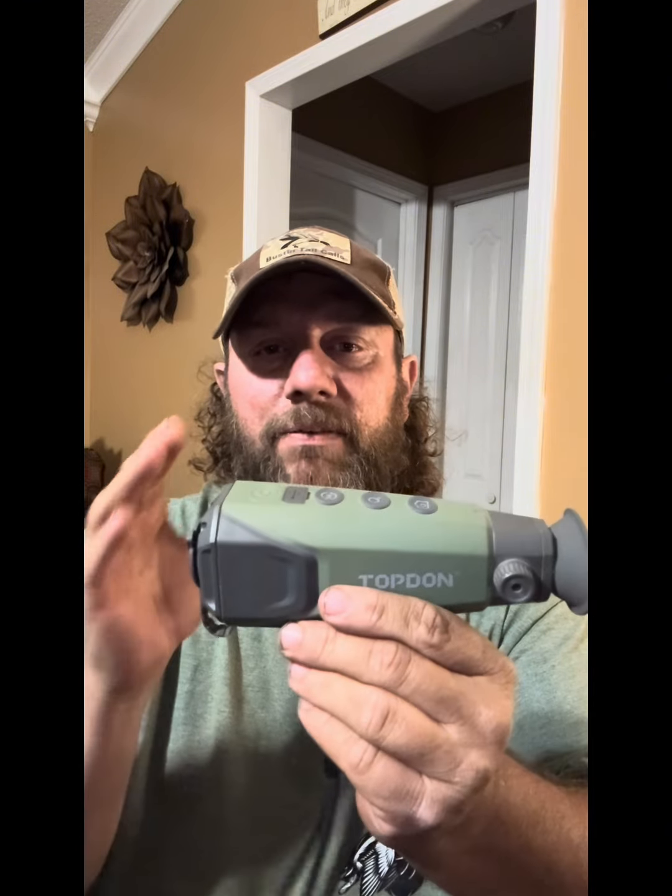And the reason why I got this: on a predator hunt at night, instead of staying in the gun and scanning with the gun, I just wanted something with less movement to scan with, so that when I do find something, I can then go to the gun and finish it out from there. That's the reason why I got this. So if you're predator night hunting and you use a thermal, you need some type of thermal monocular. And if you're on a budget, this one's going to be your best bet.